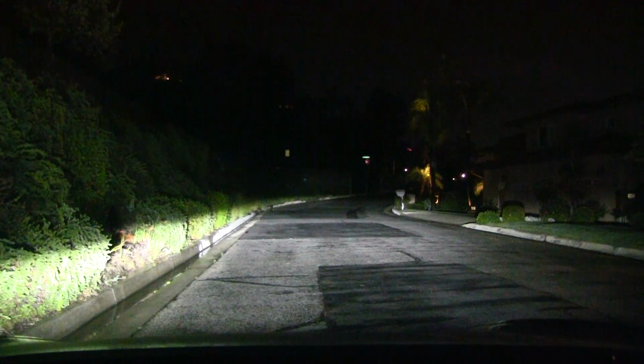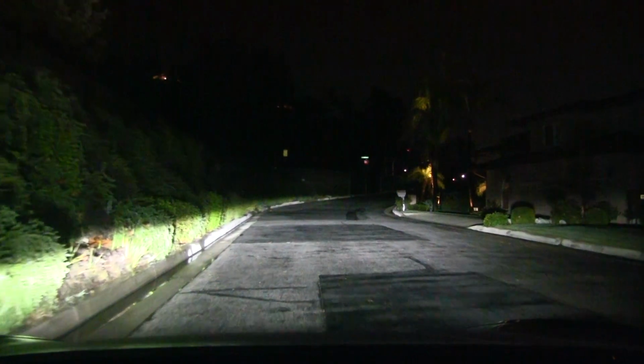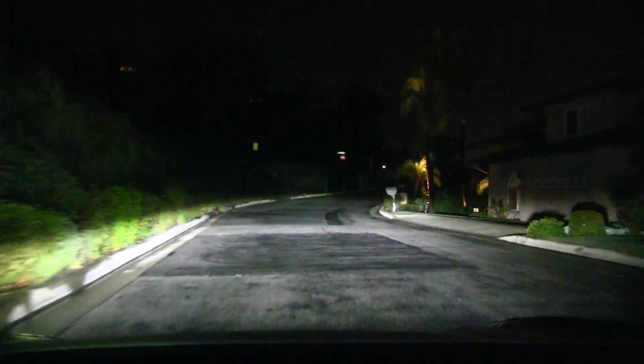All right, we are now in... where's this place called? Arroyo Summit. No, okay, we are in LA. Yeah, LA is big, and in this video I will test the high beams. So let's just start driving. Okay, we are in some neighborhood. I'll just pull over here to set up everything.